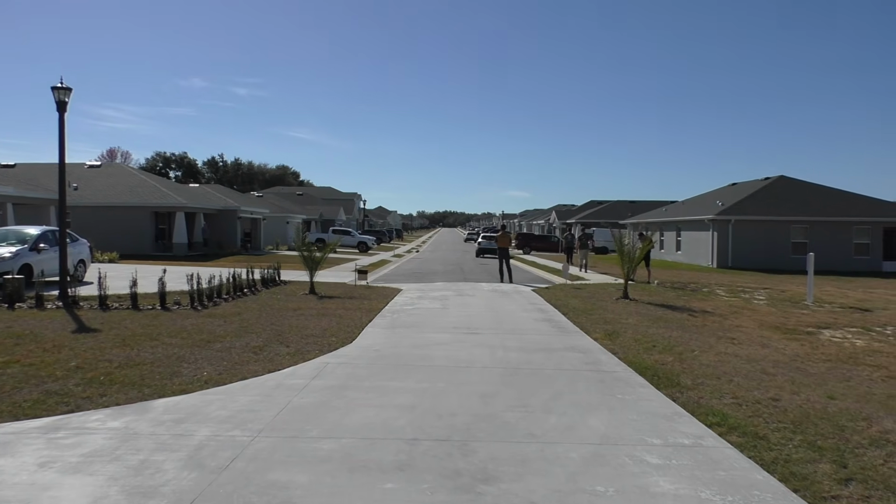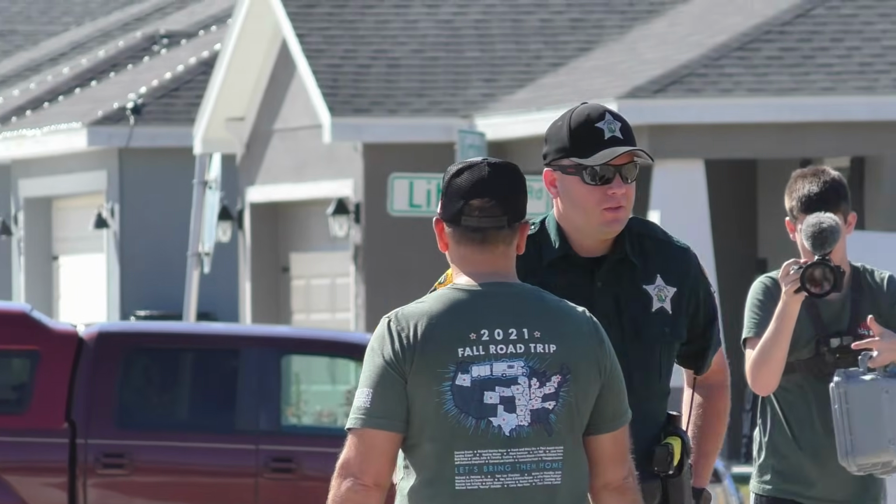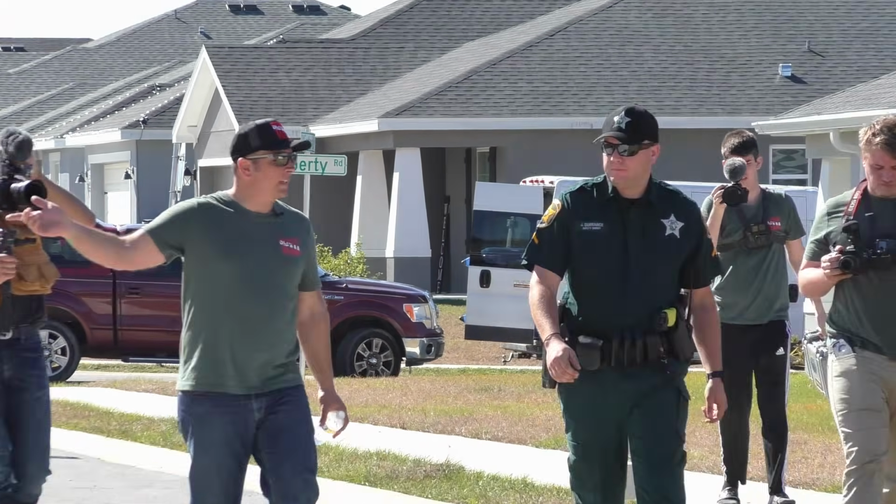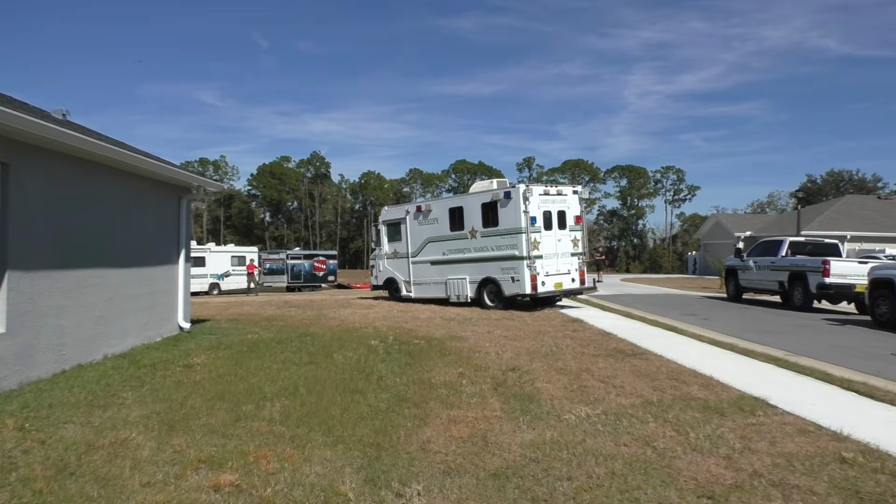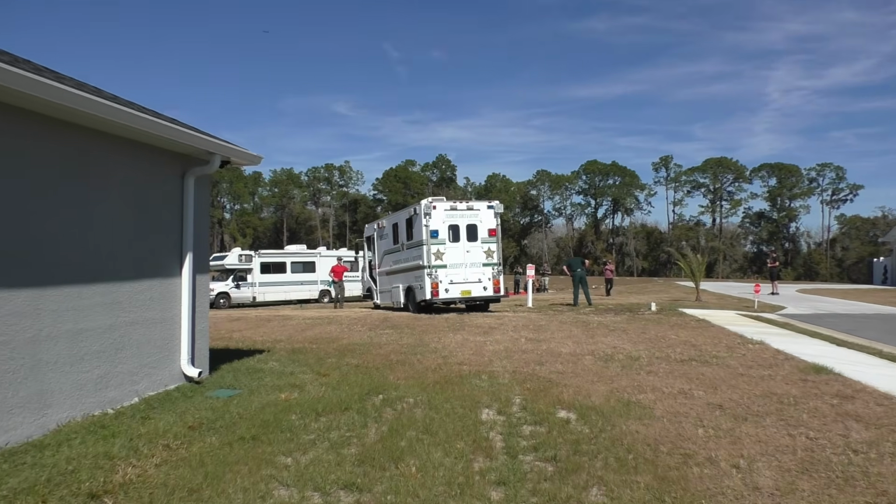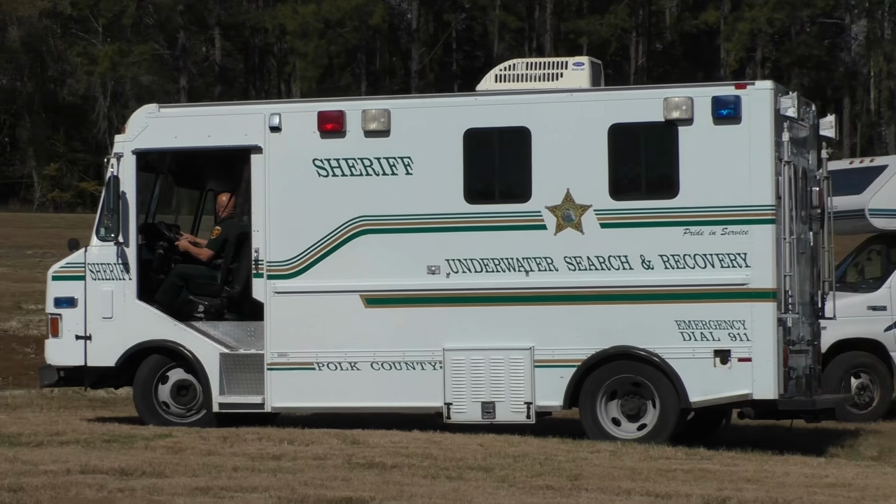And it sounds like they're roaring in here. Is that the lieutenant? I'm not sure. Oh, we never met this guy before. Polk County's underwater search and recovery team is here on scene. They are rolling in with the thunder. It's really impressive. We're just gonna have to keep watching on this. This is cool. I need one of those.